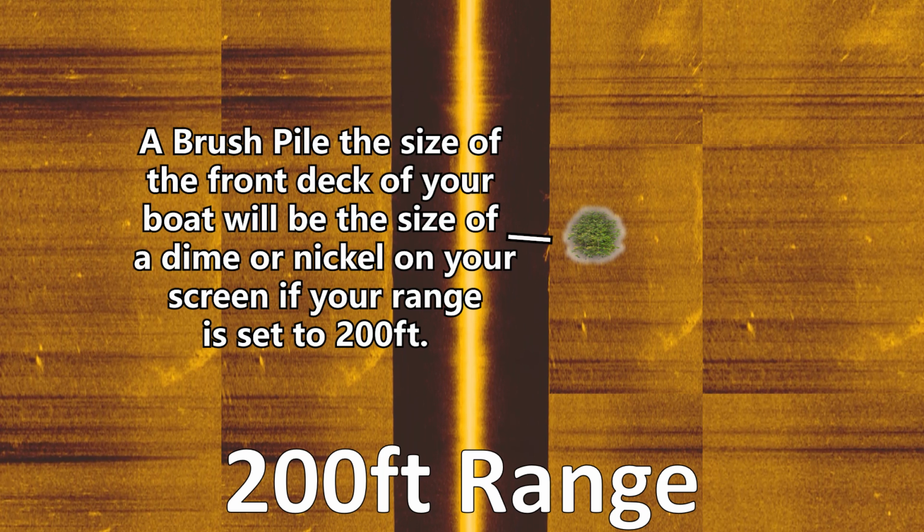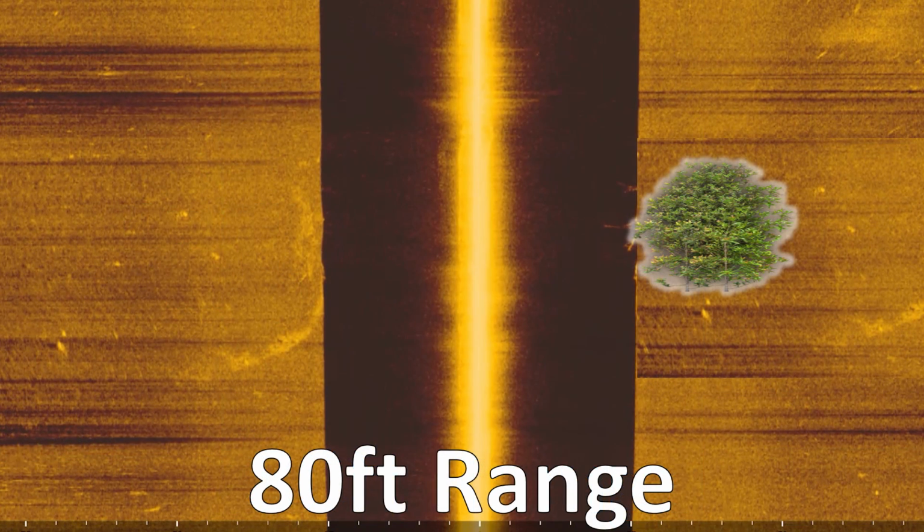The problem with that is that the wider your range is, the smaller these brush piles will look on your screen. And so if you have your range set to 200 feet, the brush pile might look like the size of a dime or a nickel on your screen, as opposed to when you set your range to 75 feet, where that brush pile looked like the size of a silver dollar. And so I always make sure that I'm graphing with my range no more than 80 feet when I'm trying to graph for brush piles to make sure that I can catch even the smaller brush piles as well as the really big ones.